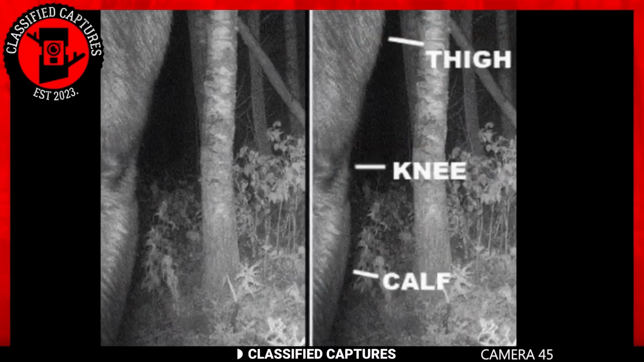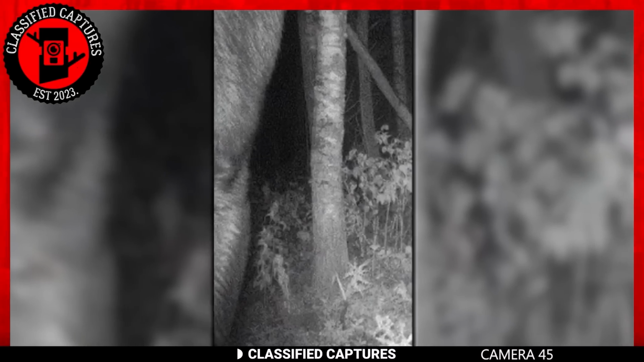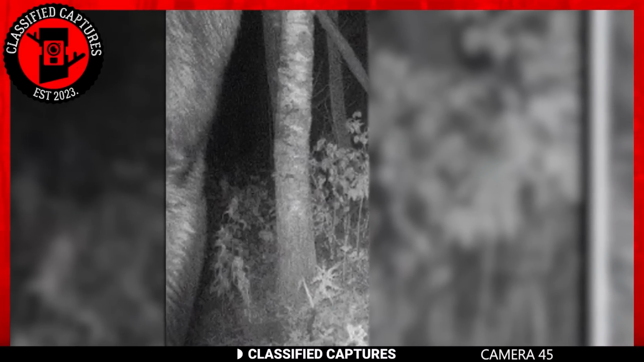Next, we have this capture of what seems to be a giant creature moving over a trail camera set up in the woods. Taking a closer look at the image, we see a knee, a thigh, and a calf. These are features of the human leg, but how's that possible? Whatever it is, it's clearly bigger than an average human would be.